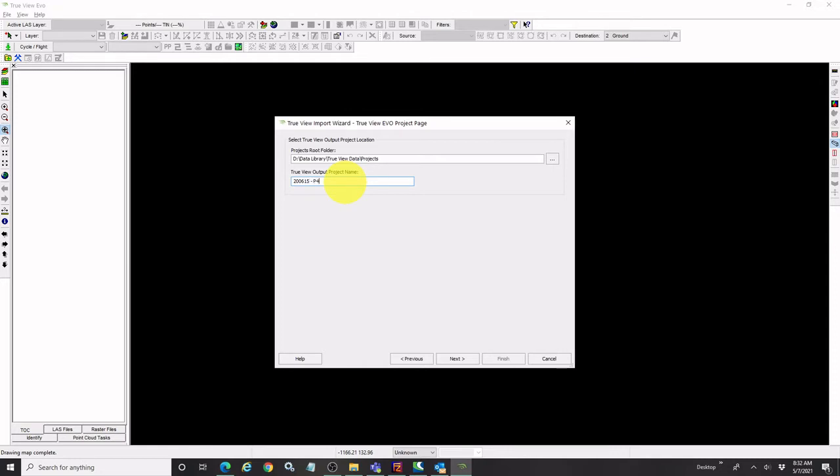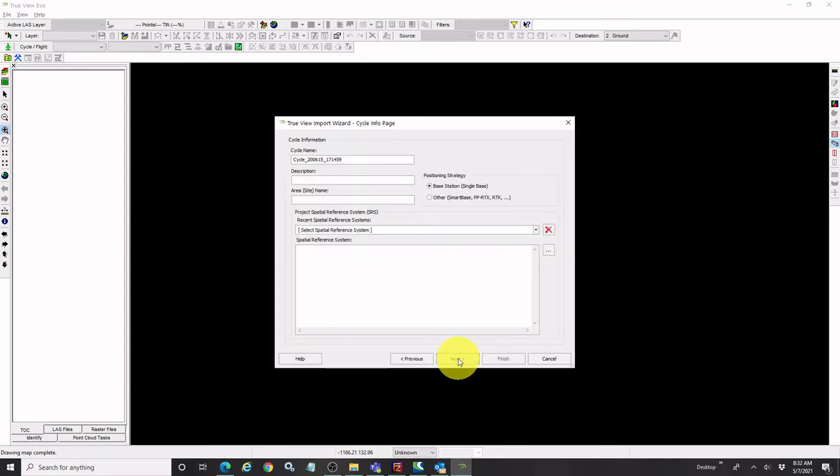And some descriptor. This is an irrigation site. So that's what we'll use here. And it's going to create a subfolder in my root folder for this project. That's where it's going to store all of the TrueView EVO data sets or anything that we do within this project.